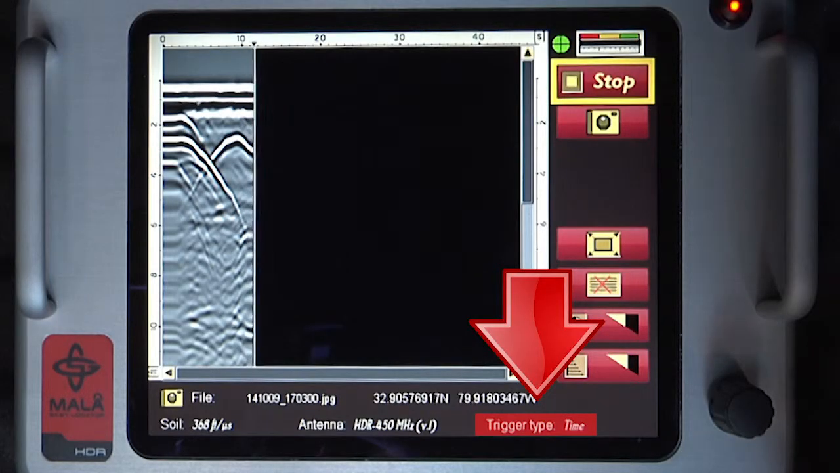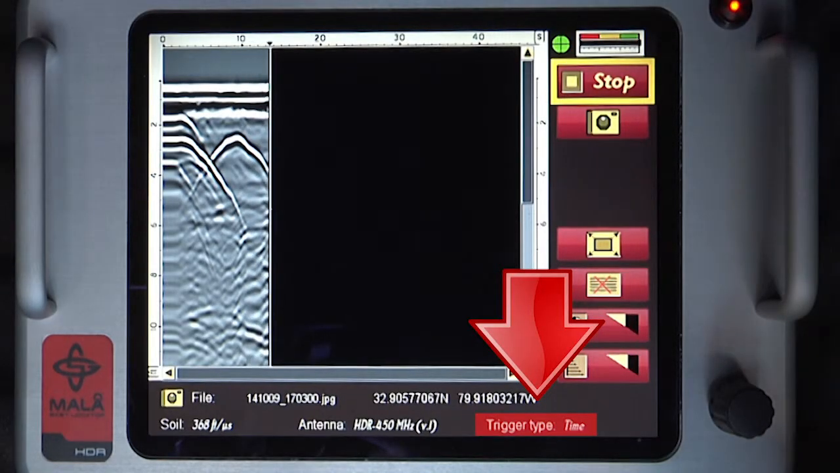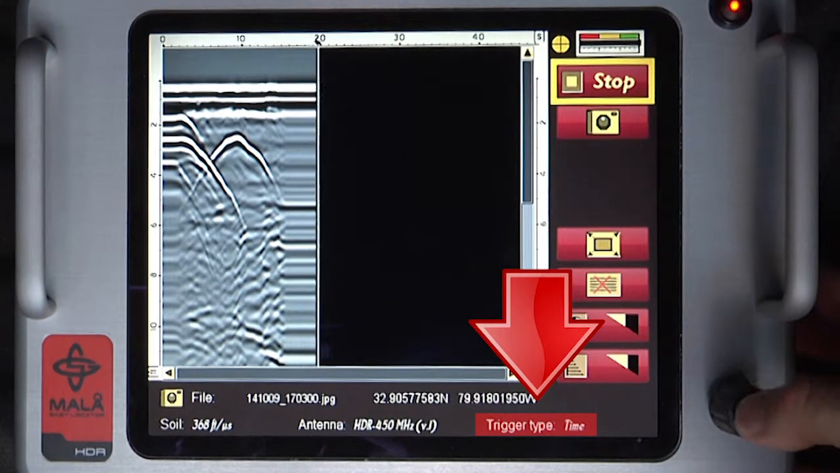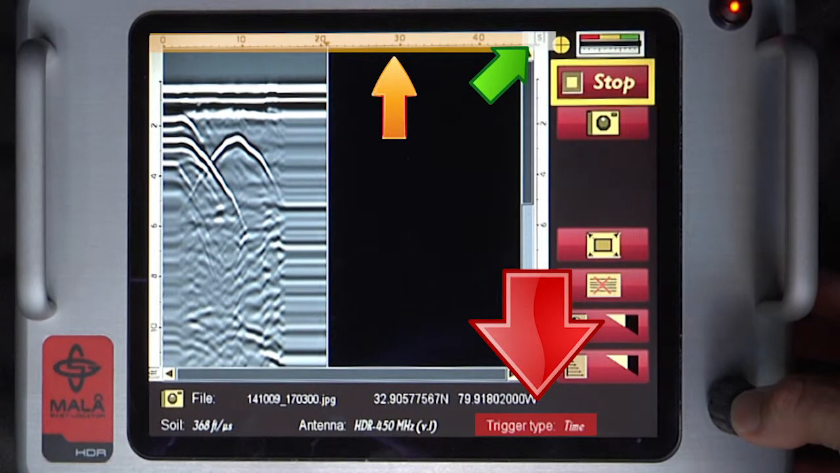In time mode, the unit scans continuously whether the Easy Locator HDR is moving or not. No distance information is provided. Notice the top of the screen is in time units rather than distance. In this mode, no backup cursor function is possible.